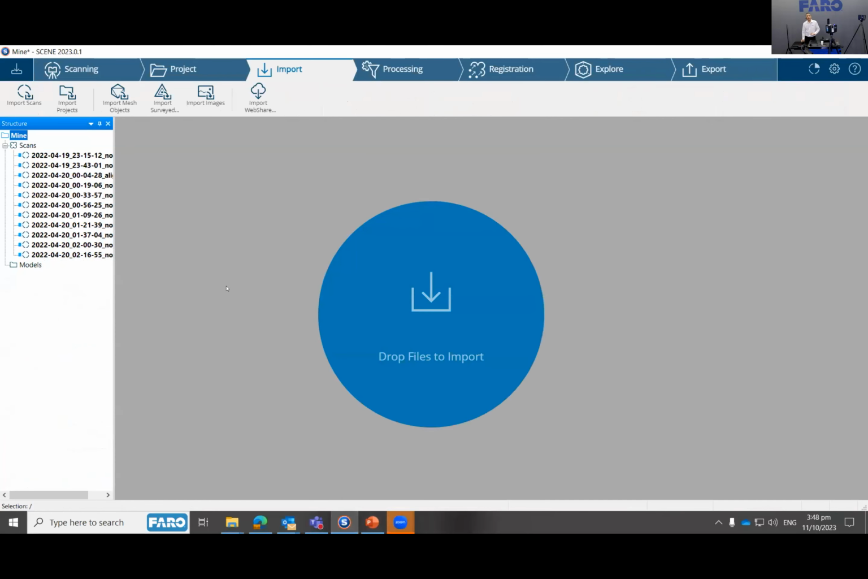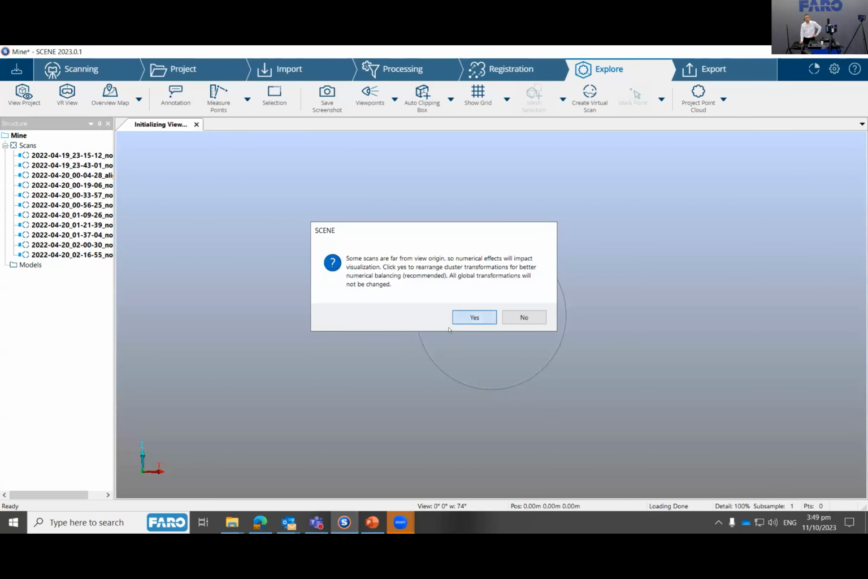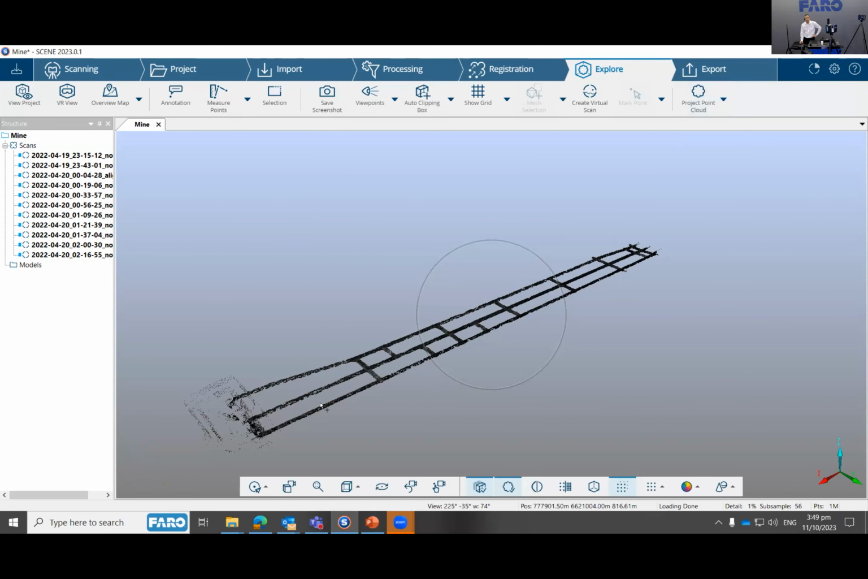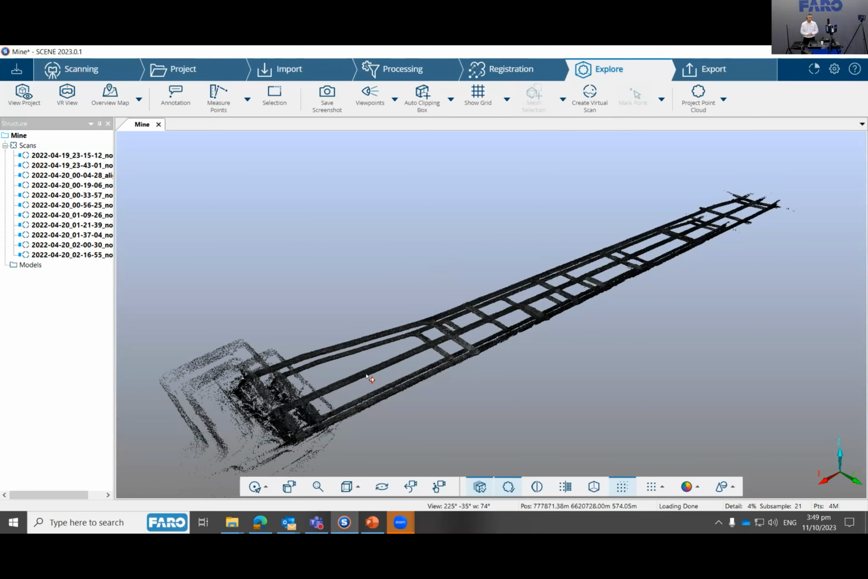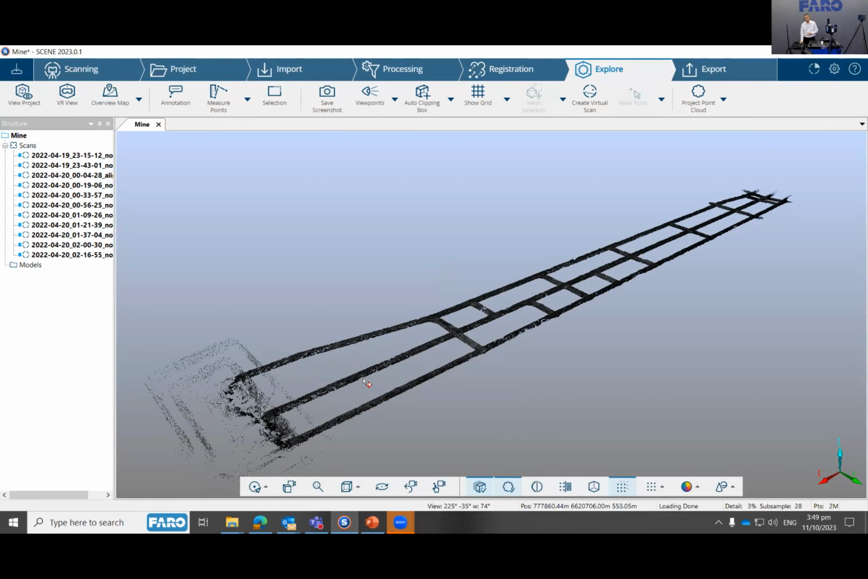So this is our Scene software. I was actually processing a project earlier, so maybe I'll show you what this is. So this will be interesting for most of you. If you can guess, this is basically a very, very large mine shaft. Okay. So with the new technology that we have together with GeoSLAM, we can allow you to do these types of large projects in the future.